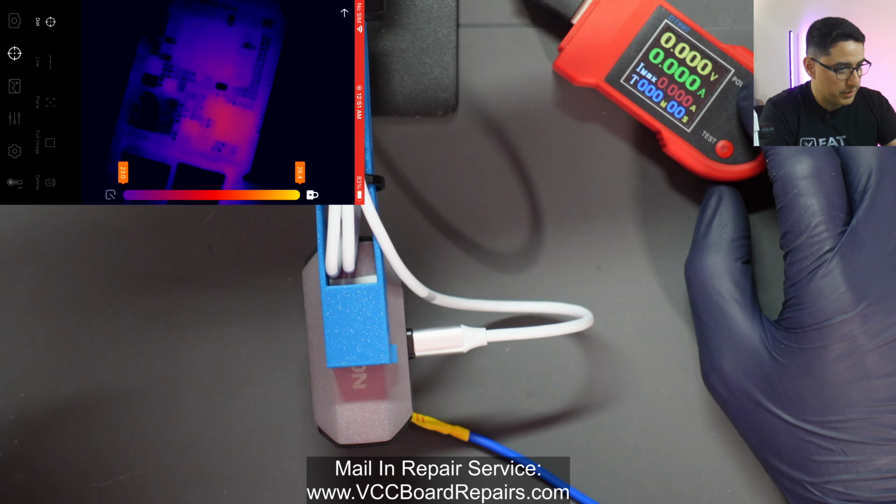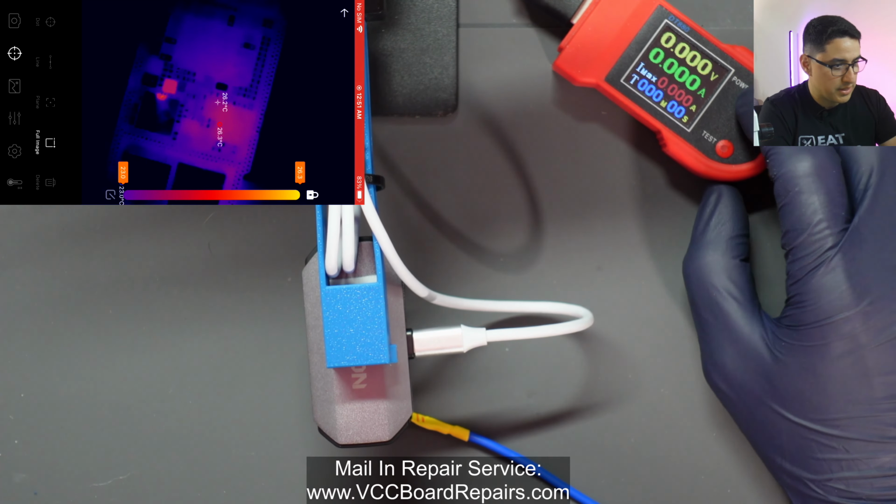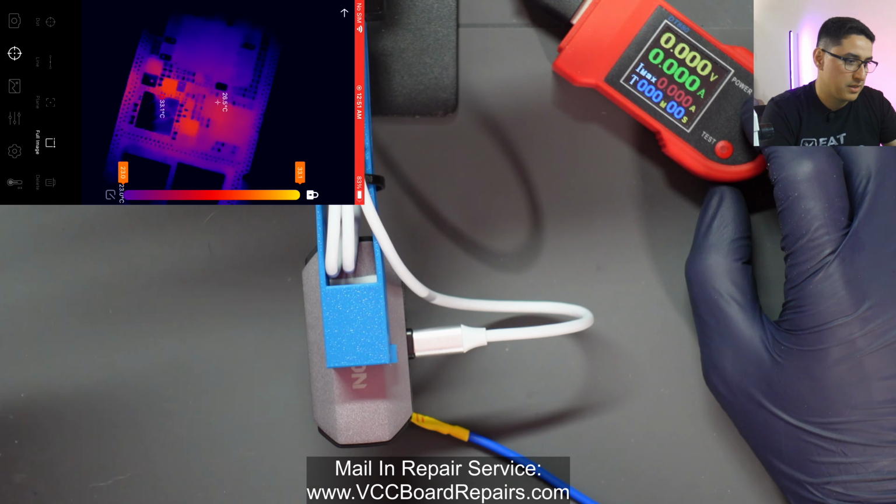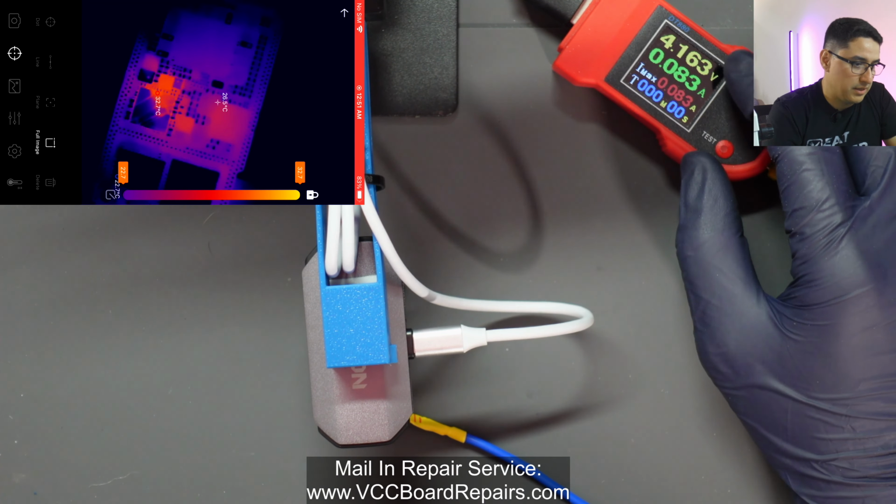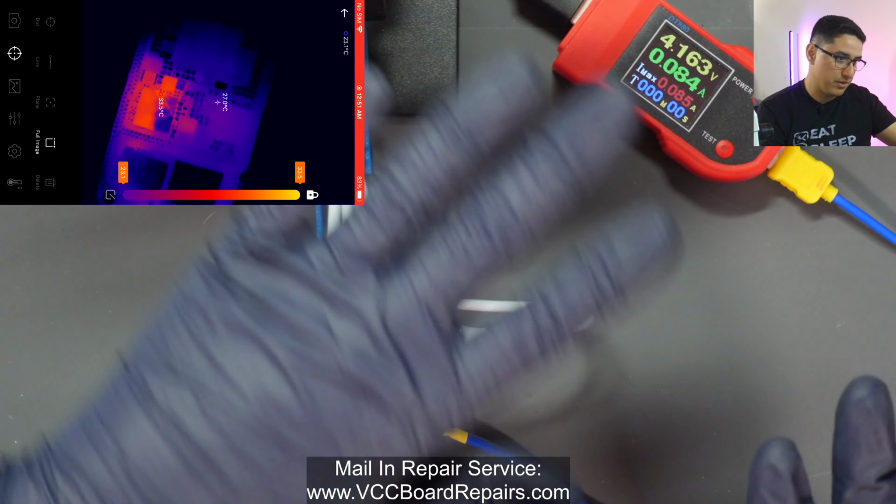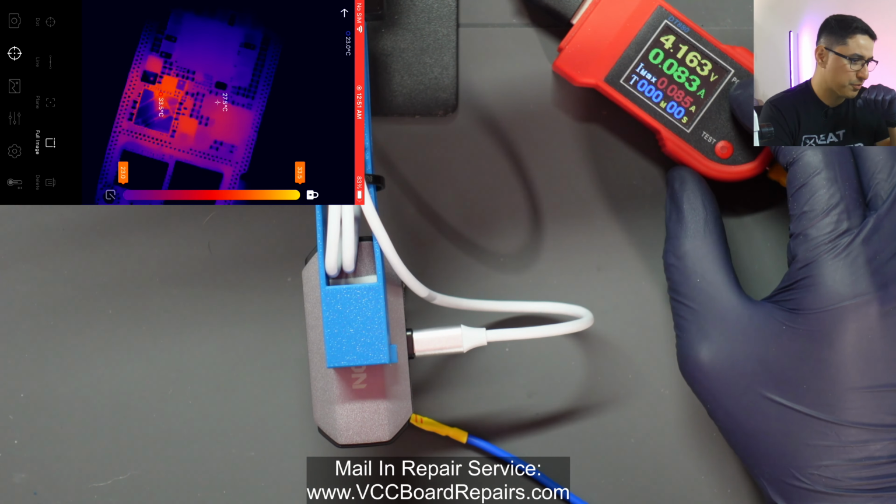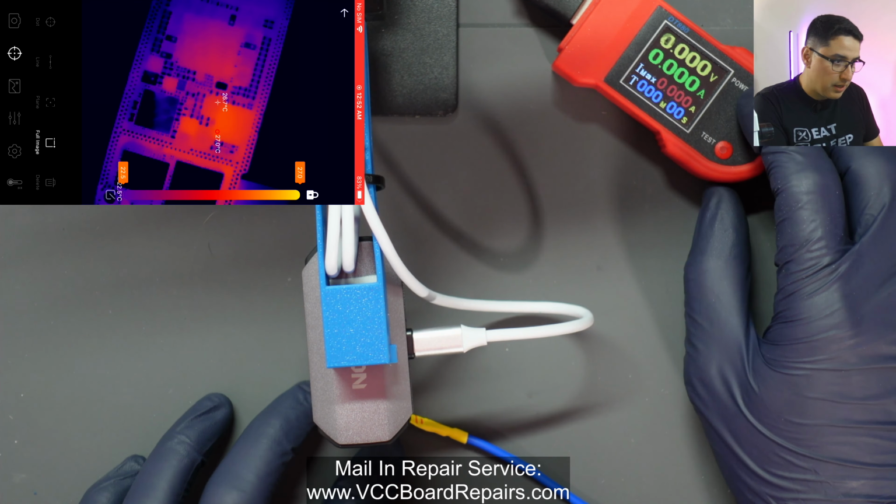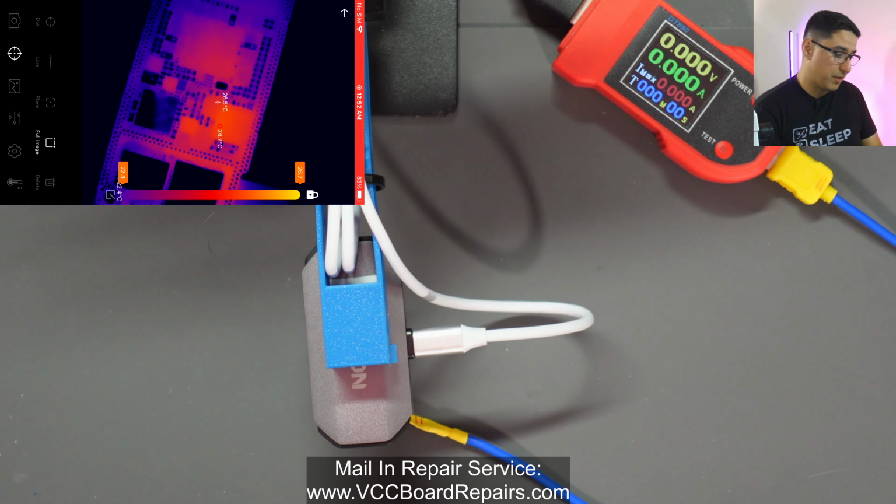And then if you want to put markers here on the screen, then maybe pick the full image, and it'll auto detect where the highest temperature is. So if you can't visually see it, you might be able to use this as a way to find it. Now, one thing is if I put my hand over, it does show up in the thermal image. So what do you guys think? Let me know down below in the comments so far. As far as thermal cameras, I think it's pretty decent for the price and everything.